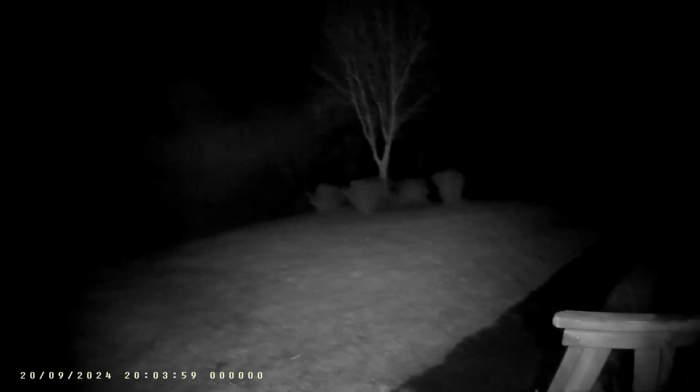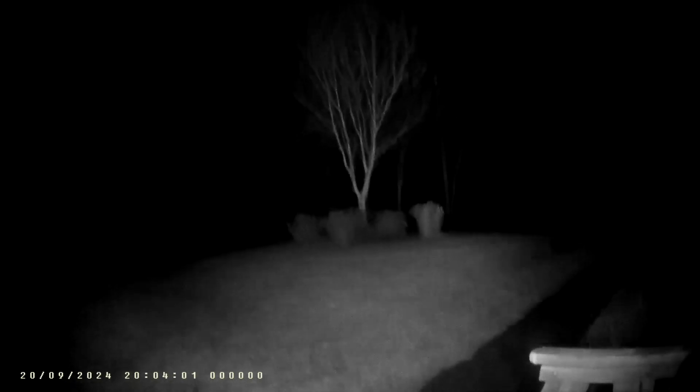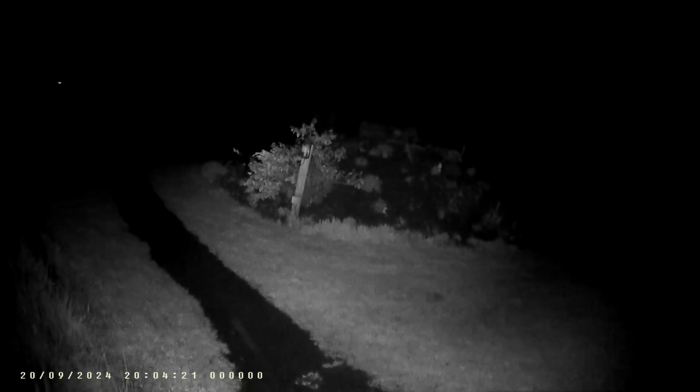This is so flipping relaxing, I like this. No people. Because I'm a bit antisocial, if you know what I'm saying. There's a little hill there that was re-landscaped to put some plants on and stuff like that. There's a light pole. See, all this area was all lit up, but I've never seen it lit up.